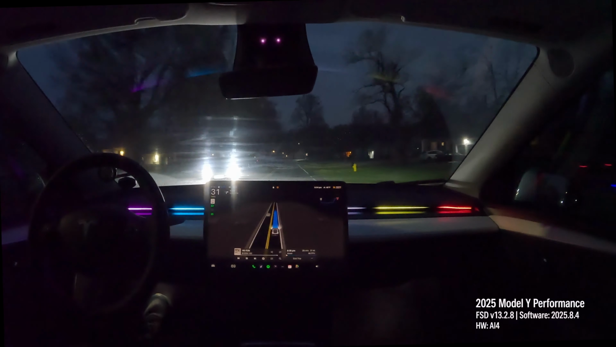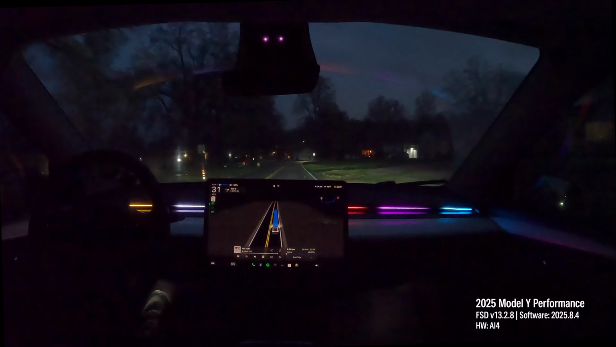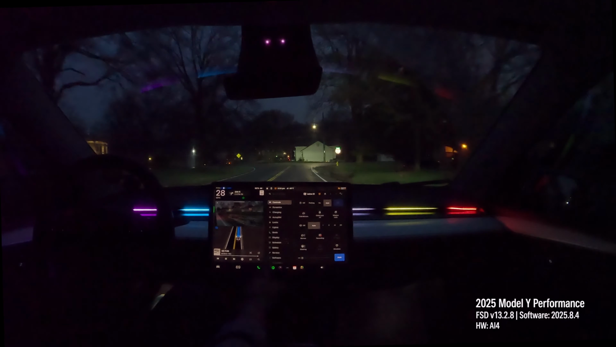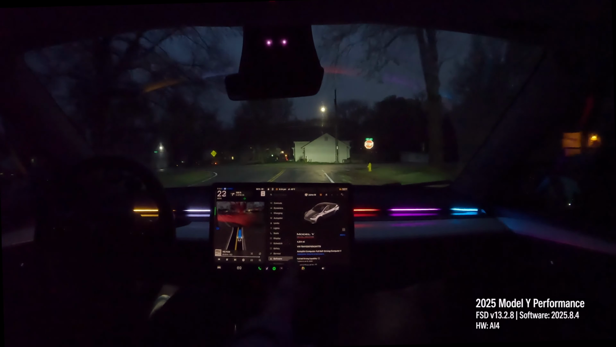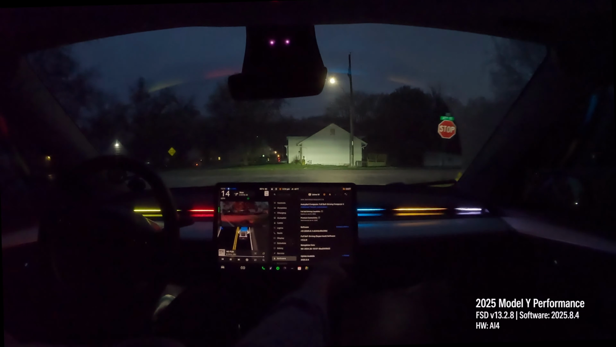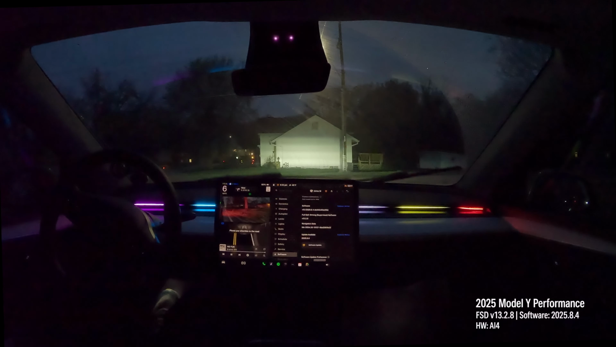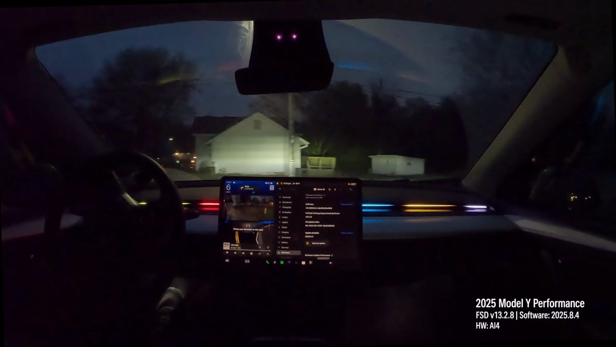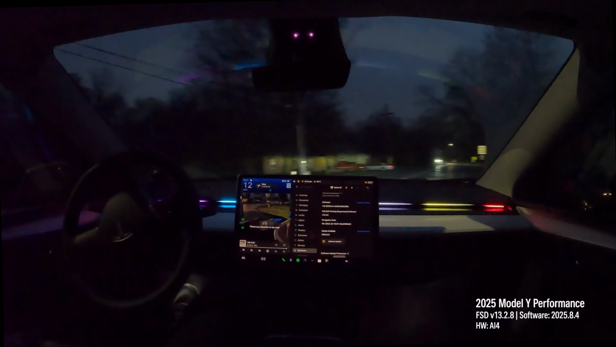It is currently running software version. Actually, I'll just show it up here so I'm not quoting anything wrong. We are on software version 12.2025.8.4, running full self-driving software 13.2.8.